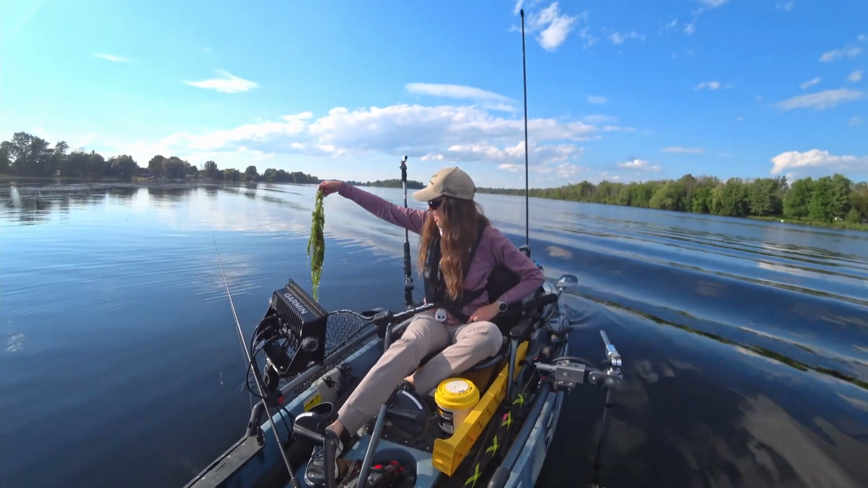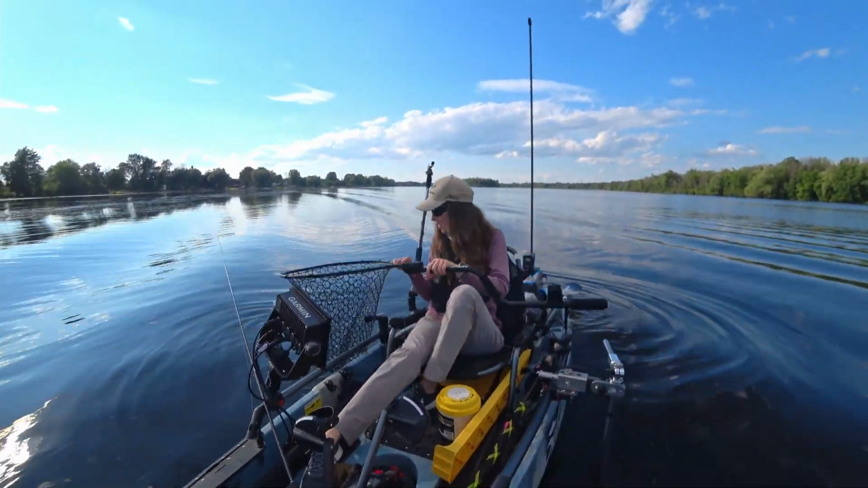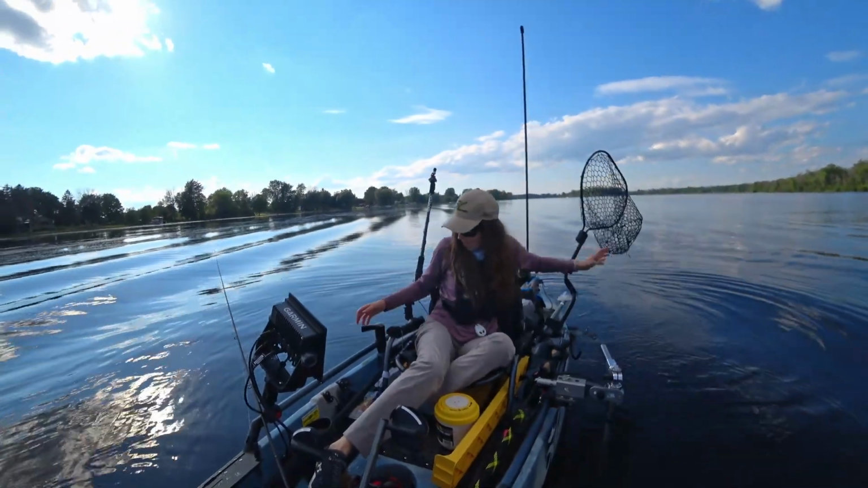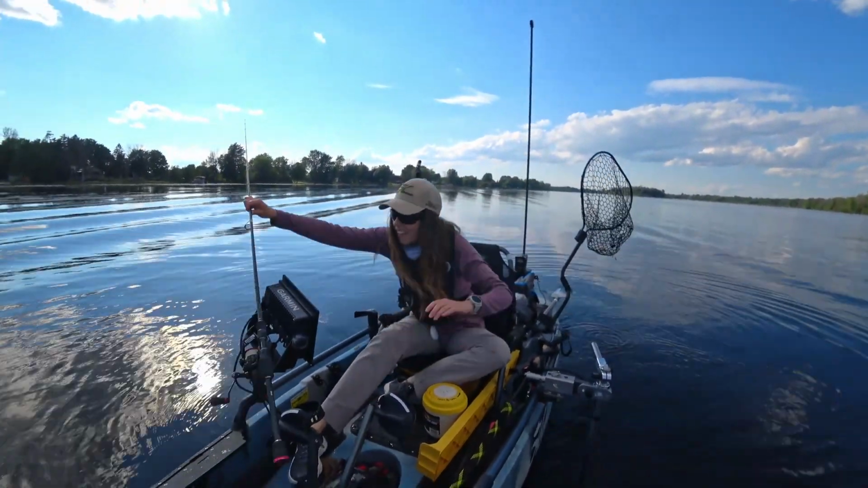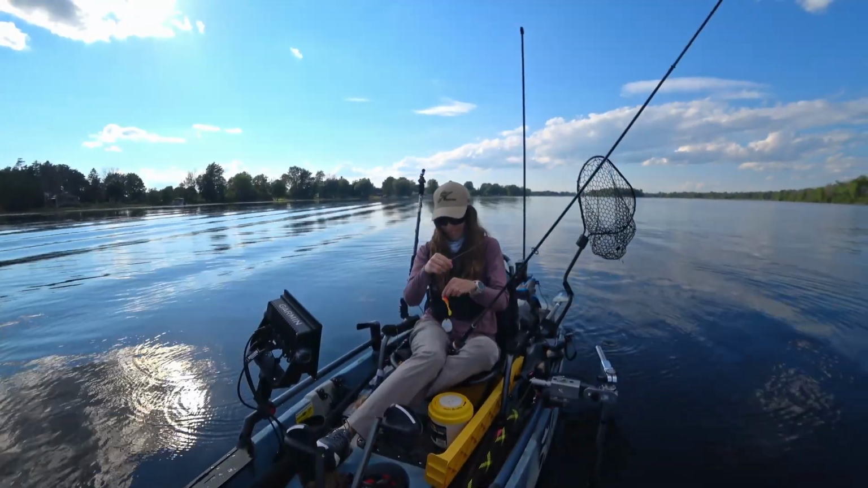Little weeds. Lots of waves. Okay, I gotta fix my jig. Looks like I annihilated it. Oh, it's not bad actually.